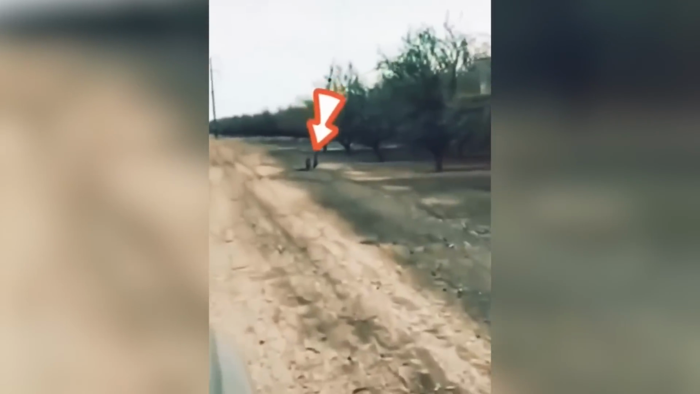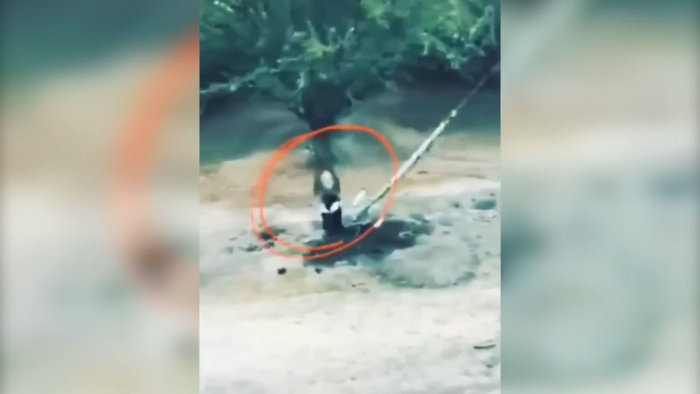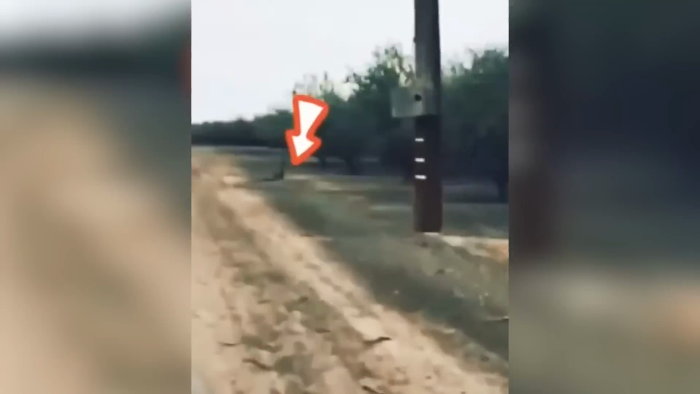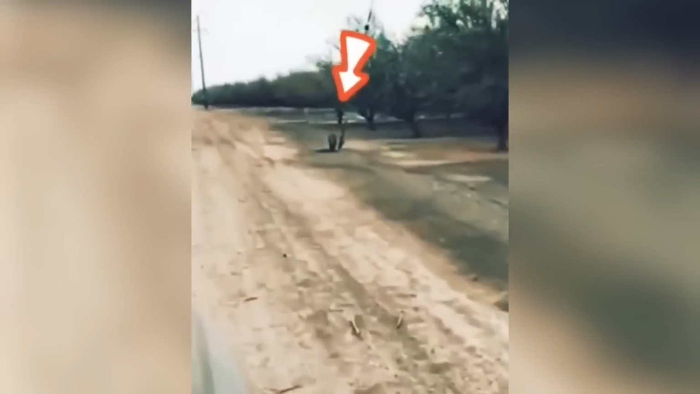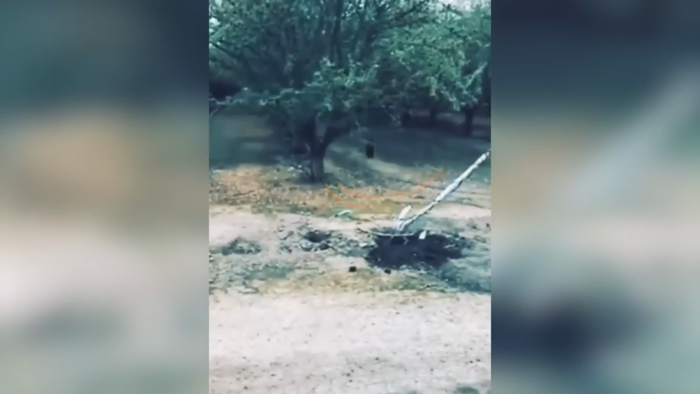Filmed at an unknown location, this video shows a car being driven in the middle of a forest, and suddenly, the driver noticed a strange, small creature standing on the roadside. Apparently, it looked like a small animal, but upon getting closer, it turned out to be a short, faceless figure who was busy in some kind of sinister activity, but suddenly ran back after watching a car approaching it.